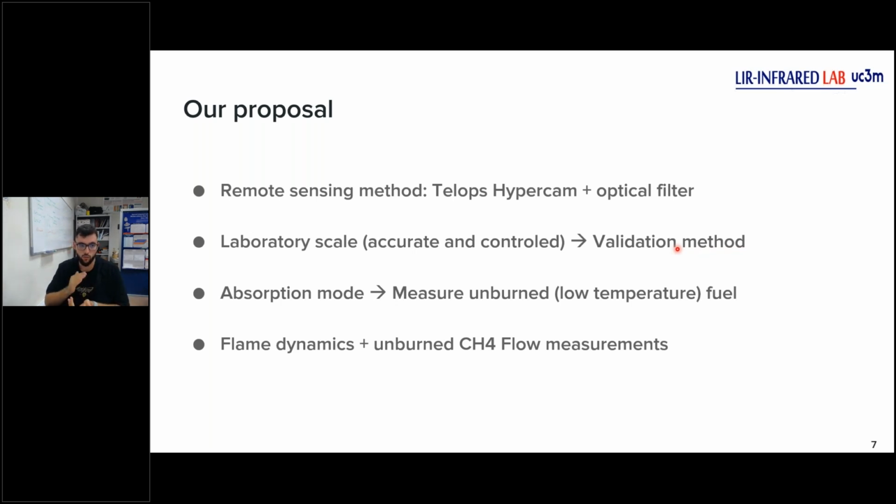The first one, we will work with a remote sensing method. Okay, a remote sensing method combining Telops Hypercam and an optical filter. Later I will talk about the optical filter. The second point, we will work in laboratory scale. Why? Because we want a validation method. Remember that. So for a good validation method, we need to be controlled, to repeat the measurements, and accurate to get perfect results. Okay. So we work in laboratory scale.